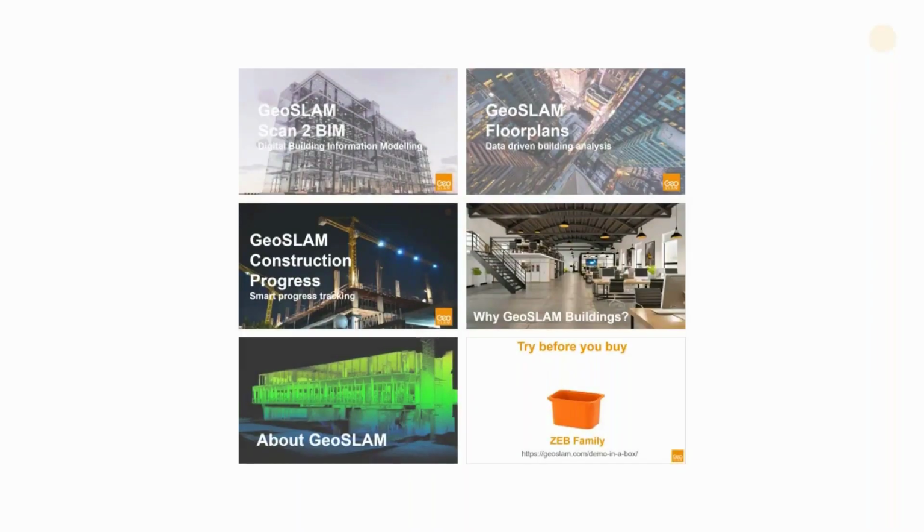Alongside the launch of our new software platform, Connect, we introduced GeoSLAM Buildings, a collection of solutions to help professionals better understand and manage buildings, whether this is for monitoring construction progress, creating floor plans, or scan to BIM. In this webinar, we'll give an overview of all of these products that sit inside GeoSLAM Buildings.